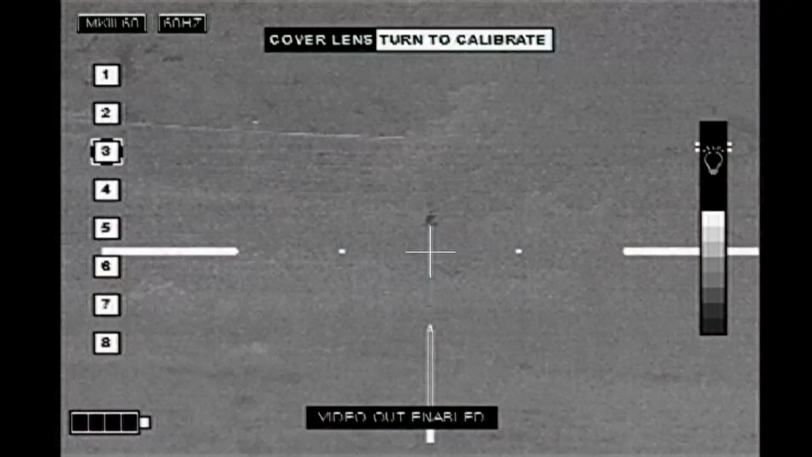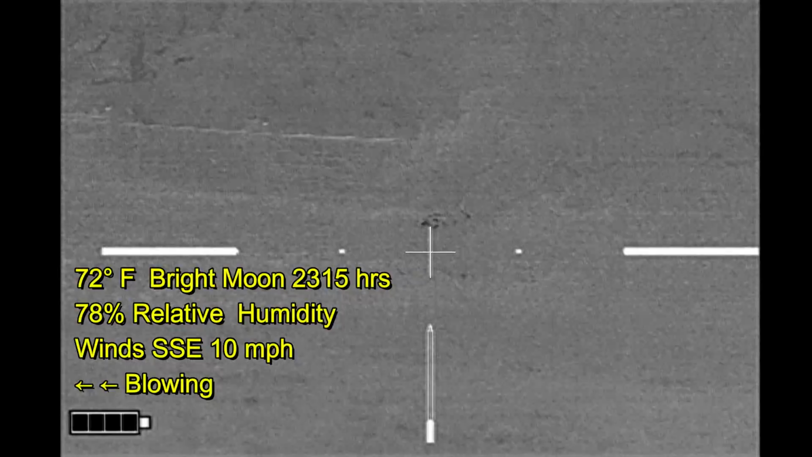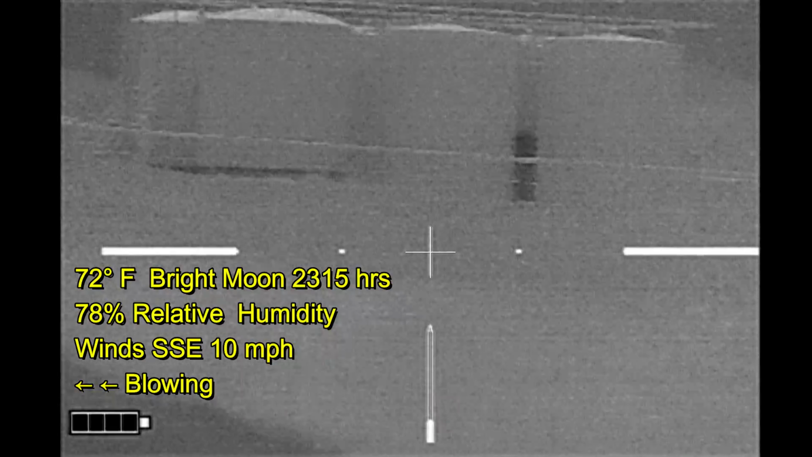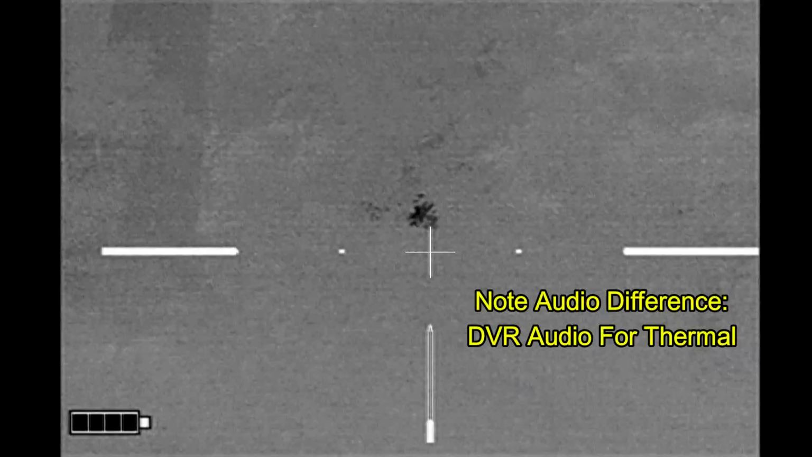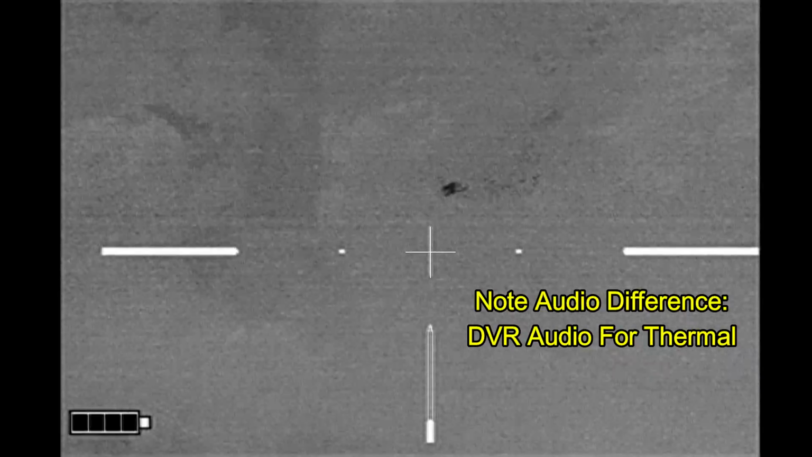So I moved on to other properties, and I spied these hogs from the front gate. Initially, I had seen 3 hogs, but right now I'm only finding 2 hogs. And they're partially hidden by the trees that are there in the foreground.